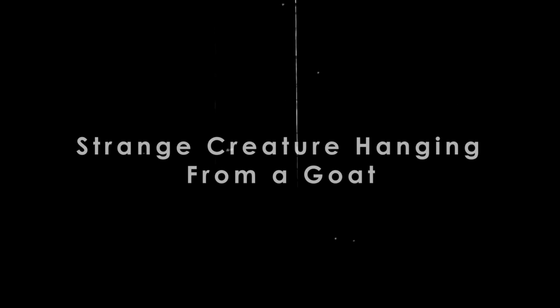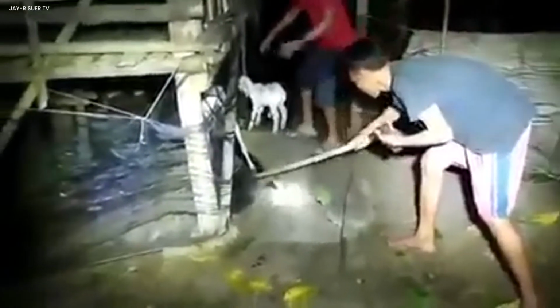Strange creature hanging from a goat. Not the sort of creature you would want to encounter. A bizarre, likely parasitic critter was seen on camera in an unidentified location attached to a goat. As they struggle to remove the goat from the strange creature's hold, the villagers and even the goats appear to be somewhat alarmed by it. The creature eventually let go of the goat after making many attempts to do so, and slithered out into the nighttime darkness, where it vanished moments later.